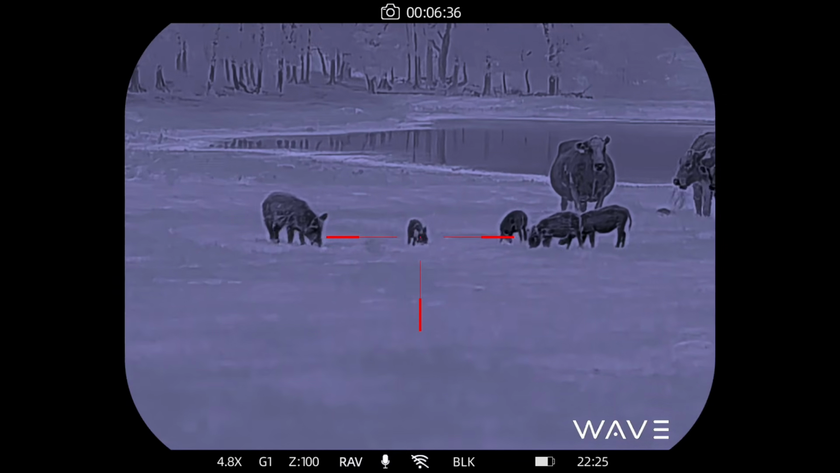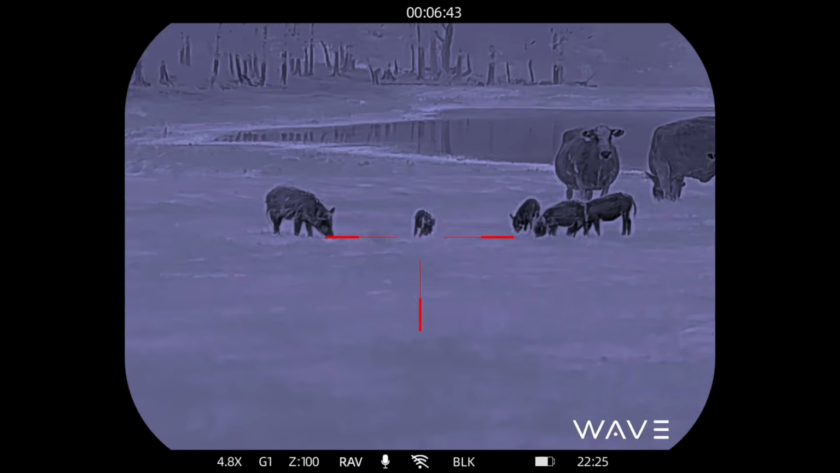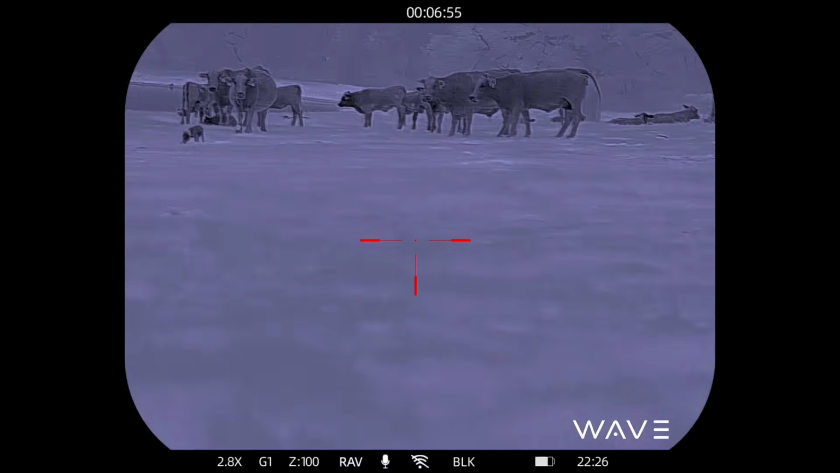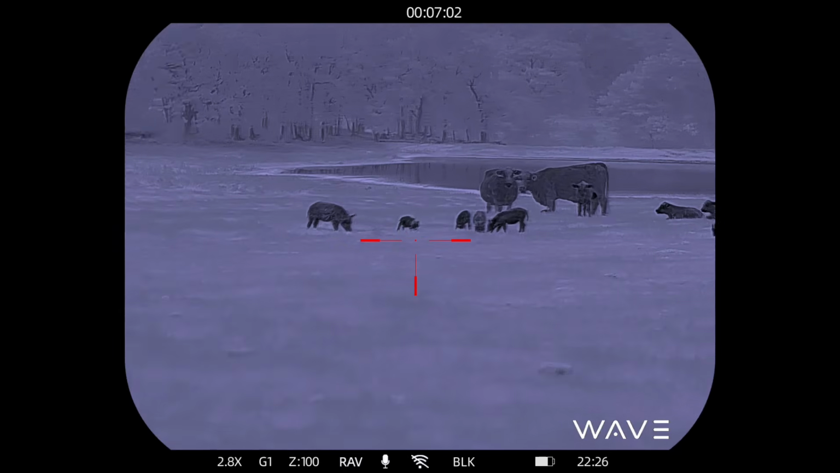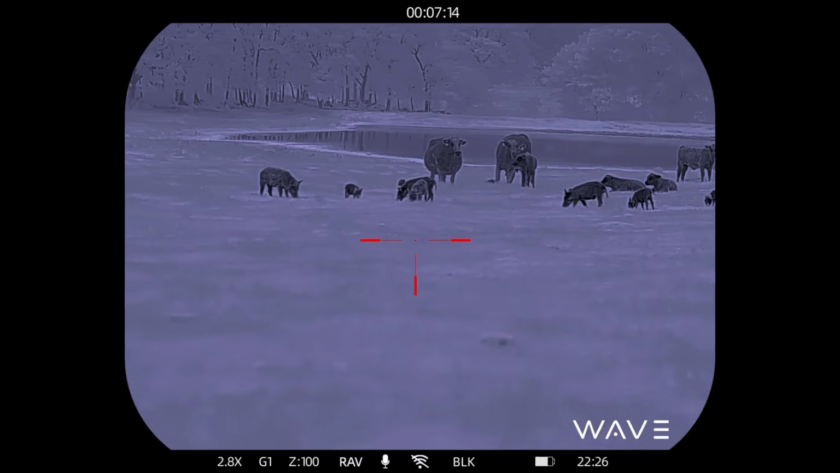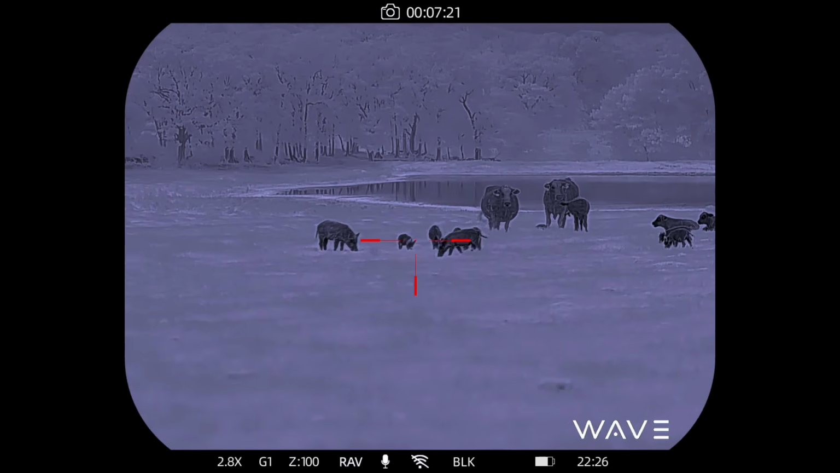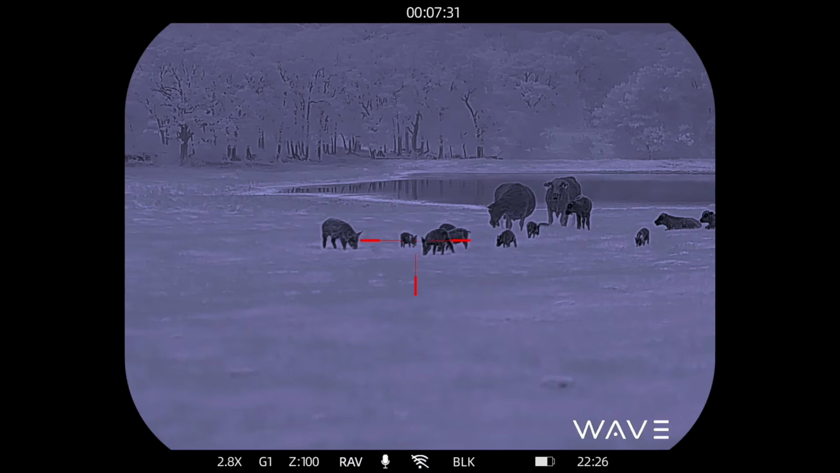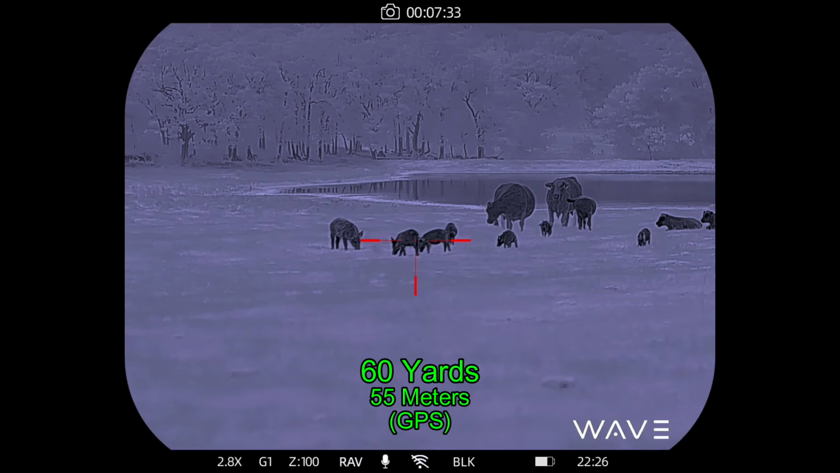So what do you think about the size of the hogs? I know they're smaller hogs, but I figure the big ones are about 100 pounds, 120 pounds. The little ones, or the mid-sized ones, are about 80 pounds, and the little ones are about 15 or 20 pounds. In reality, it turns out they're probably all smaller than that. Alright, back to regular speed.